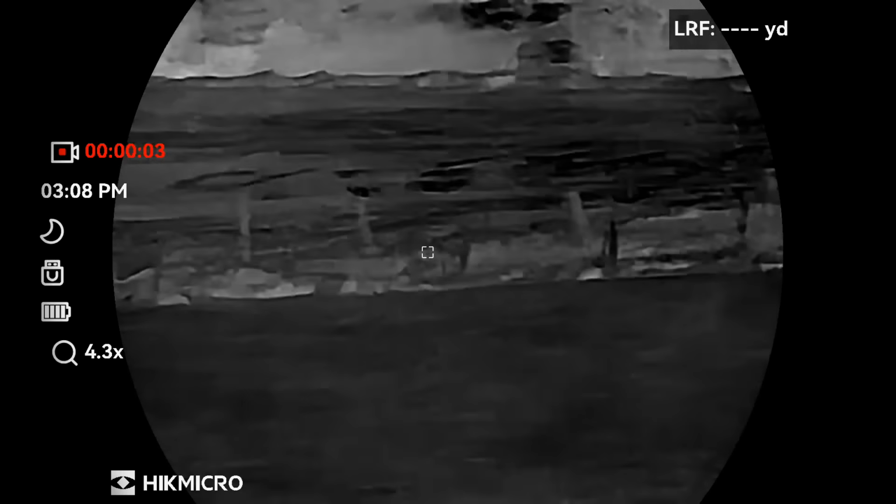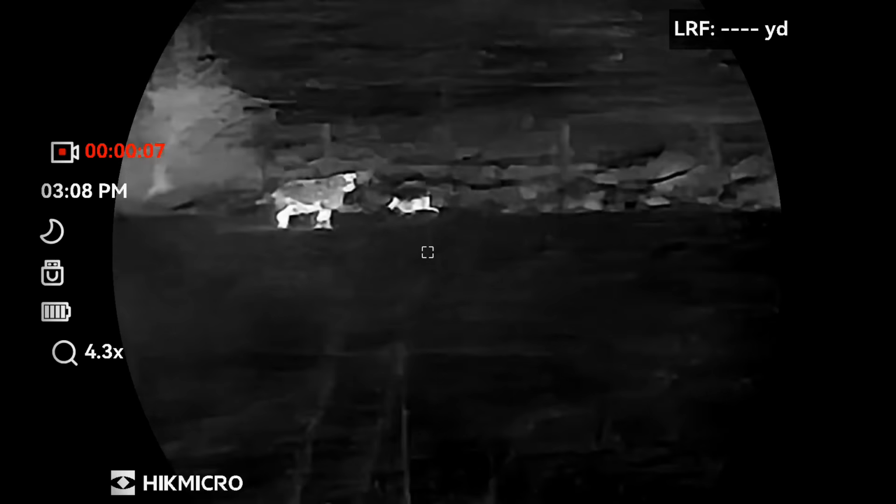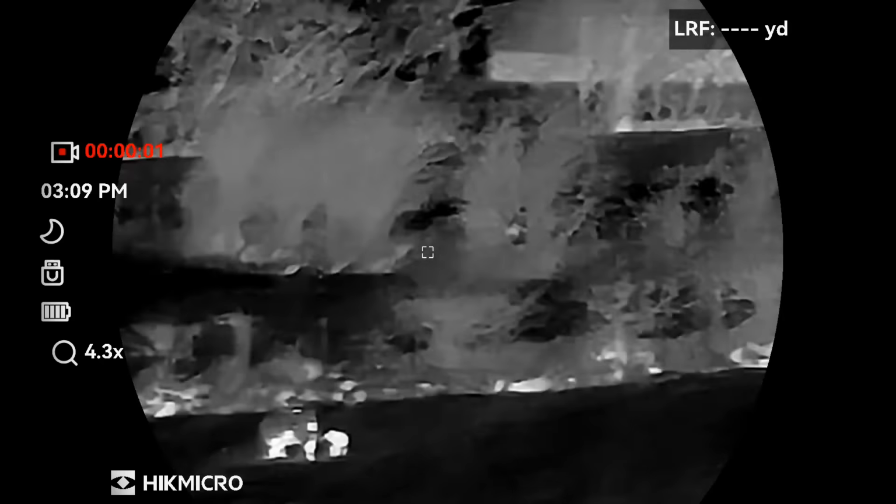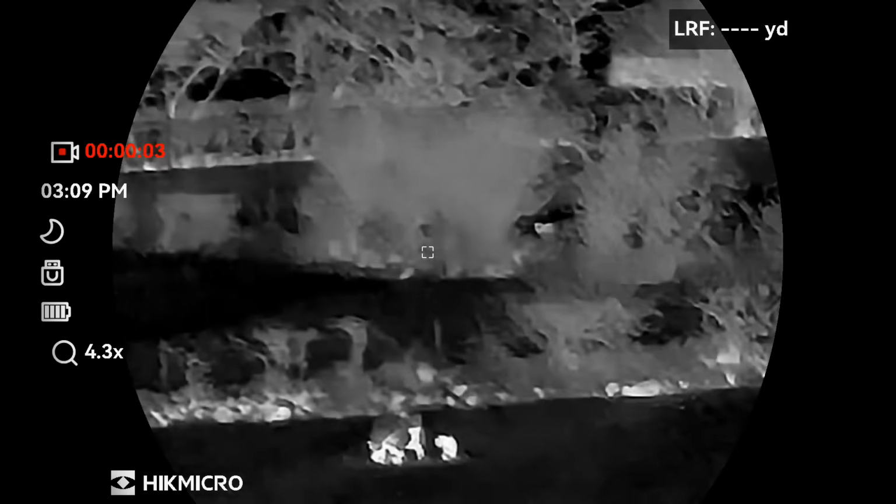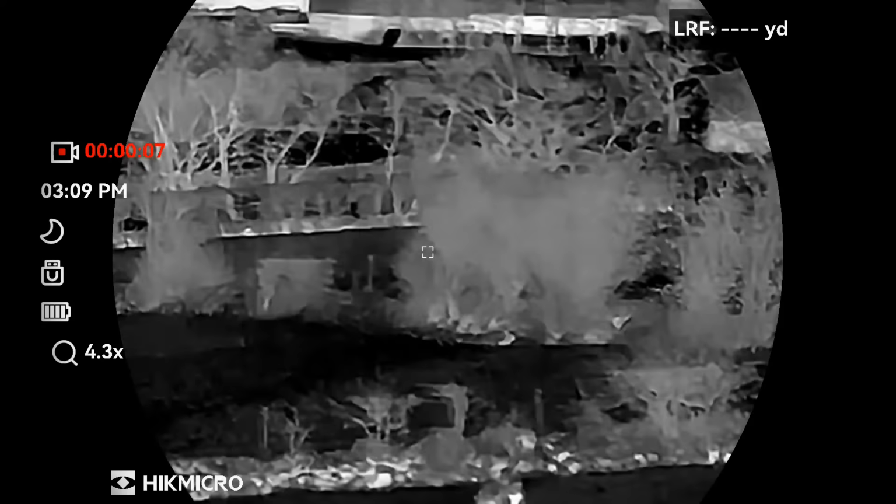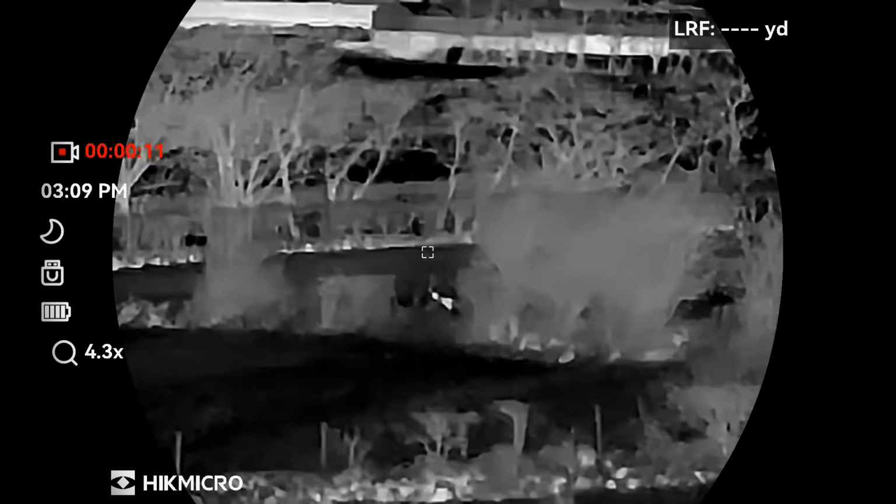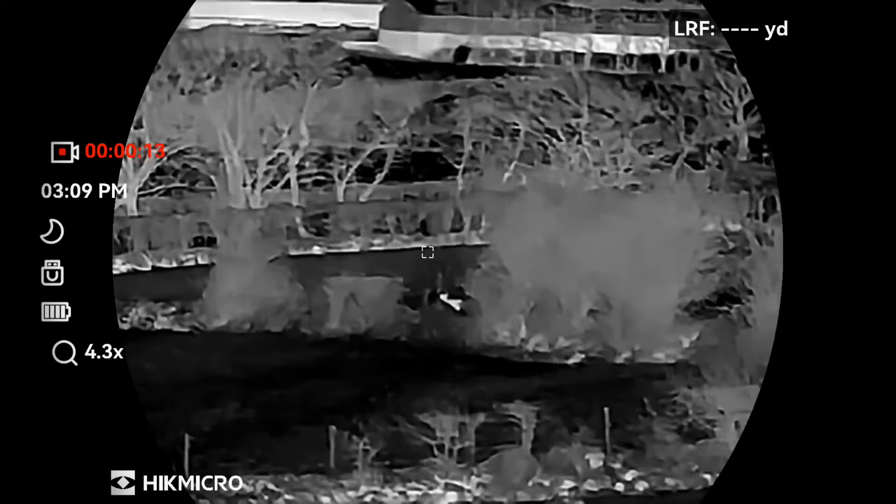This here's a different night and I'm out on a different farm. I've only just arrived and decided to give the back paddock where the lamb and sheep was a scan with a thermal and spotted a fox straight away. The problem was it spotted me at the same time. I think the wind was blowing in its favour and not mine, and it took off.